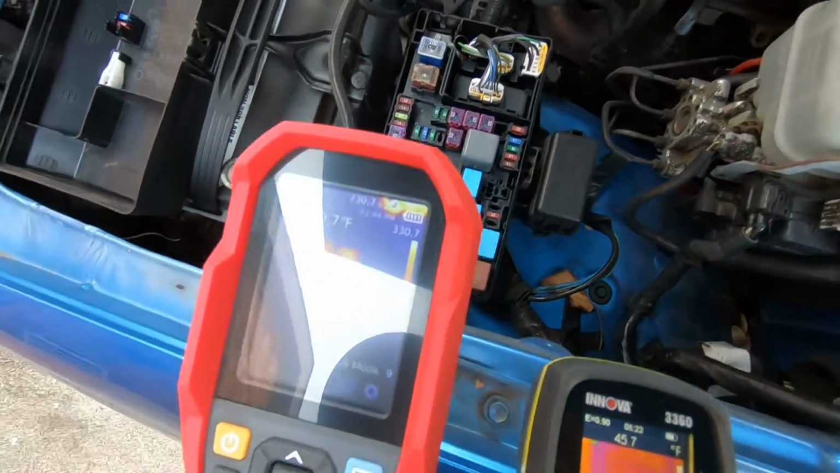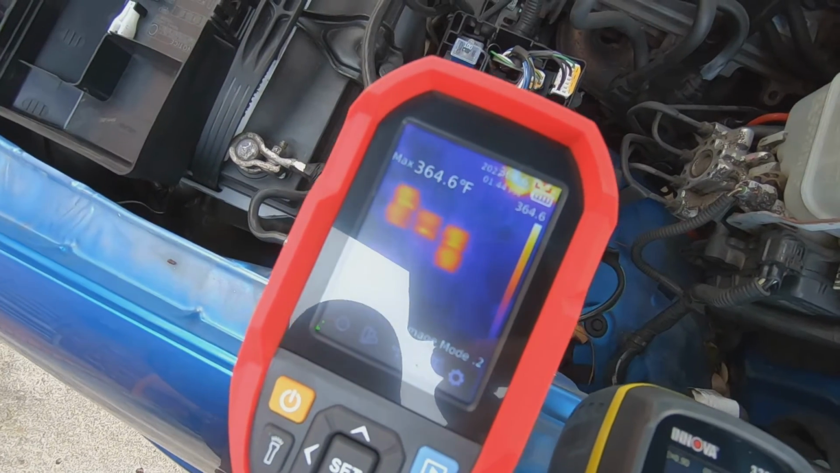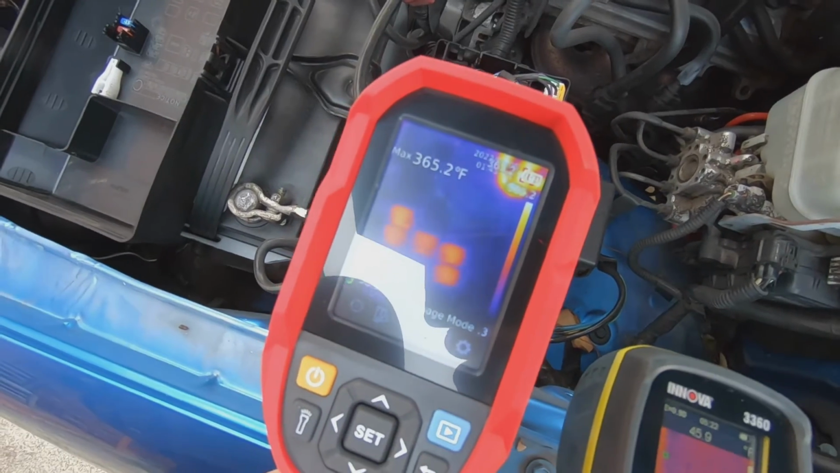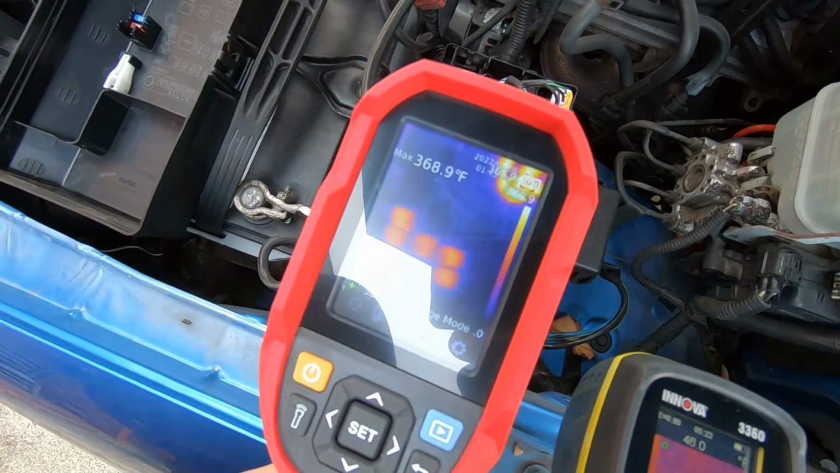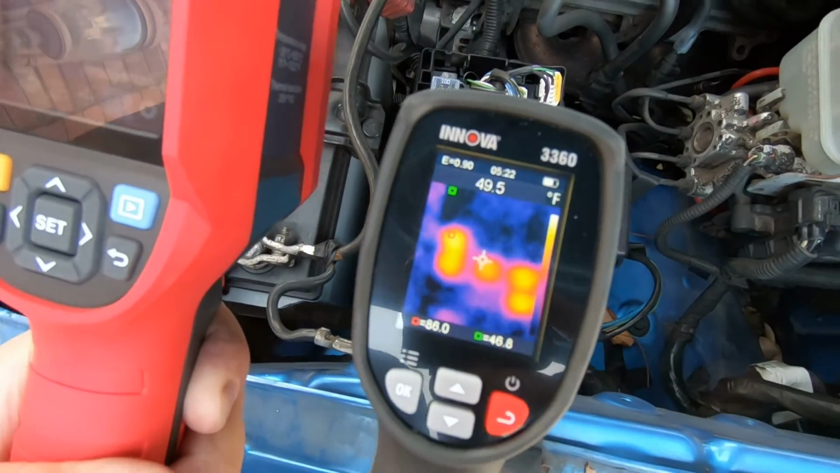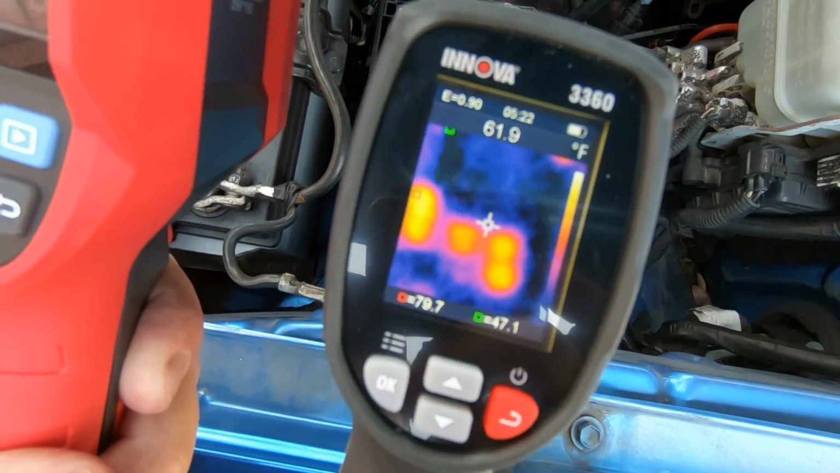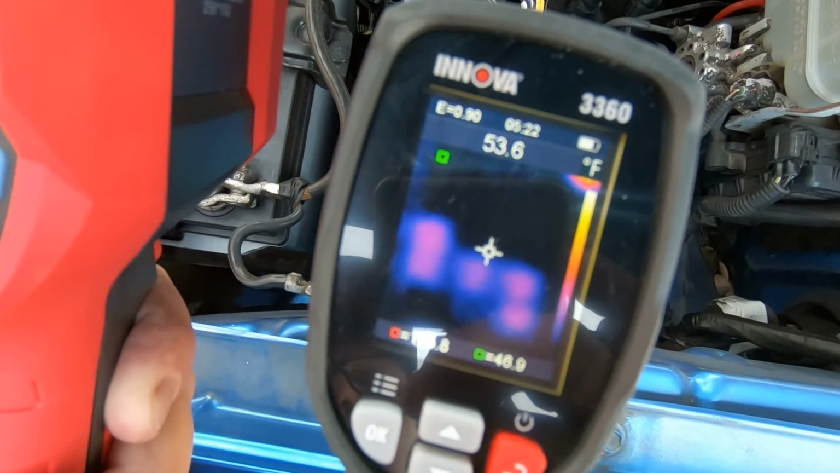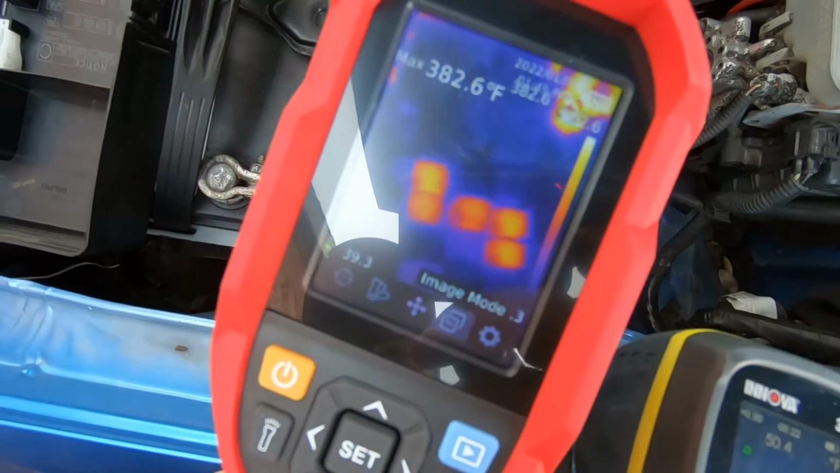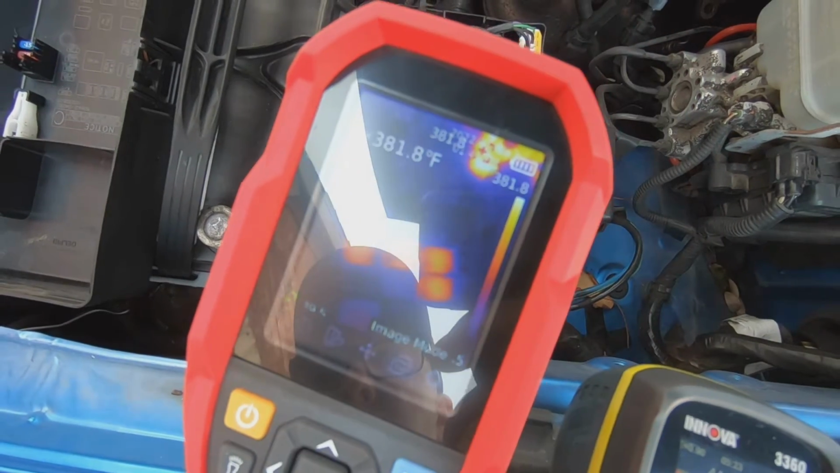Take a look here. I just started this, so there's probably not going to be a lot of heat here on the junction box. But you can see the heat that's being generated going through the fuses. See what the Innova. There's the Innova. You know, just a little blurry. Still, you are able to pick up the heat. It's not near as crisp and sharp as it is here with the UNI-T.